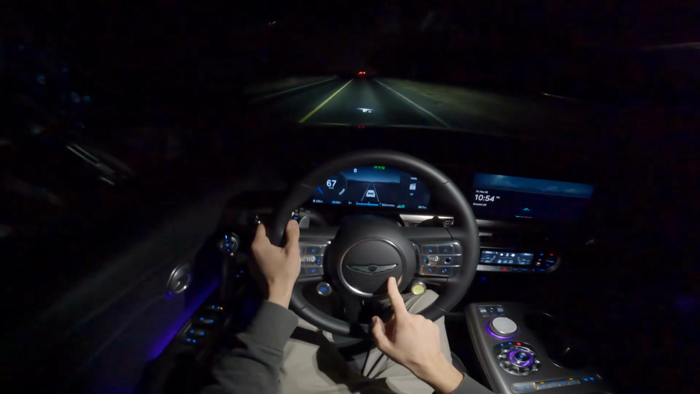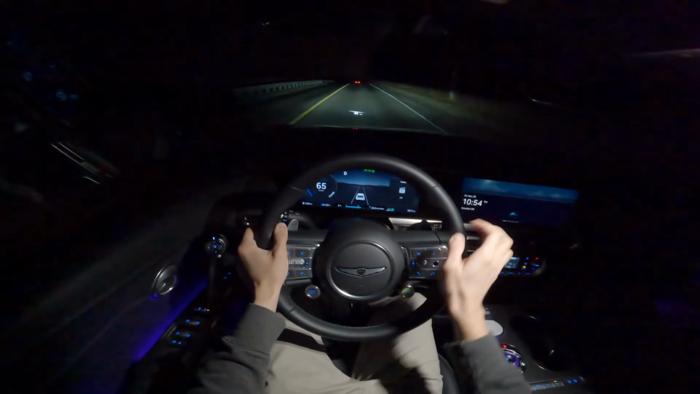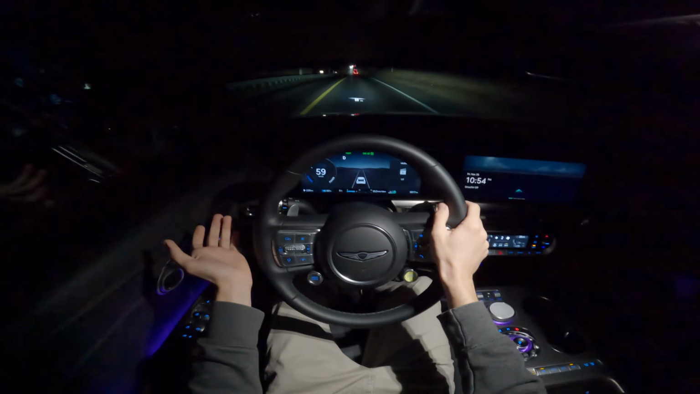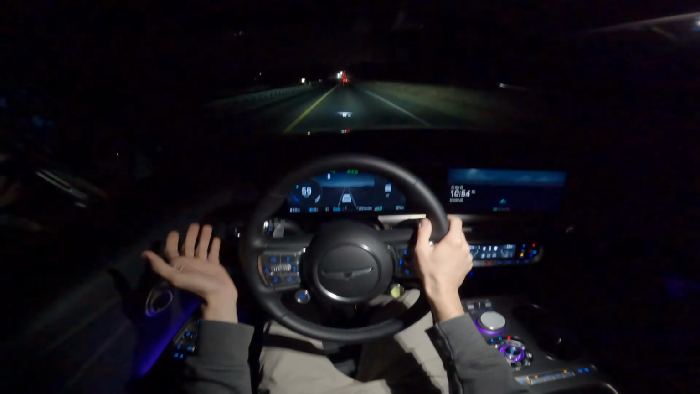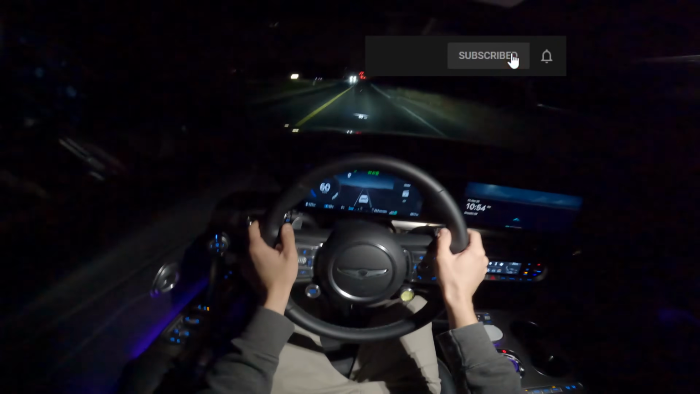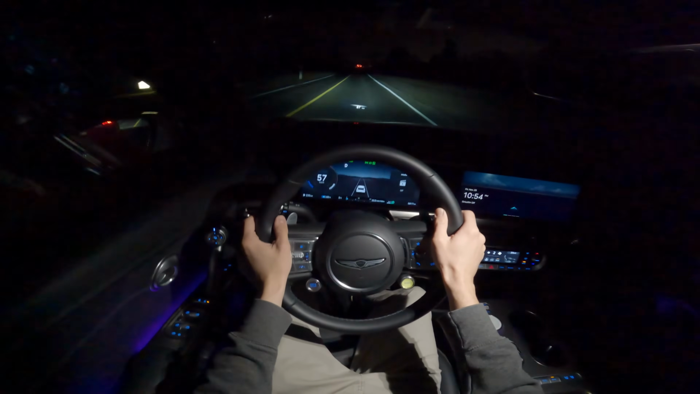Oh, there's a rattle on the steering wheel, yes. If I do this, it stops. But yeah, that's a little annoying. Although I'm sure if this would be your car, you could bring it to the Genesis dealership. Or they would pick it up, actually, as far as I know. And they would fix that for you on a warranty. So I doubt it's a big issue, just something I noticed.